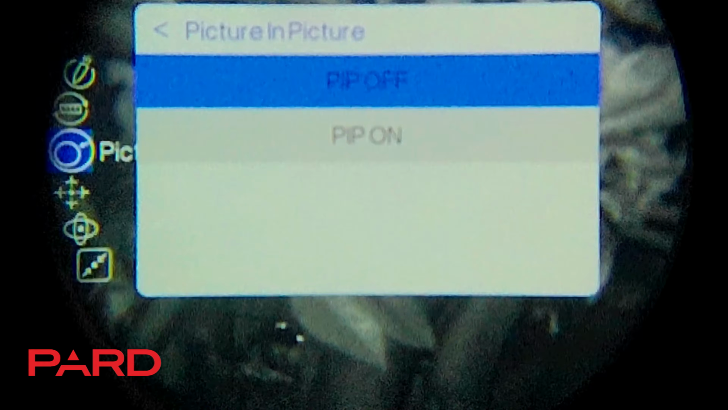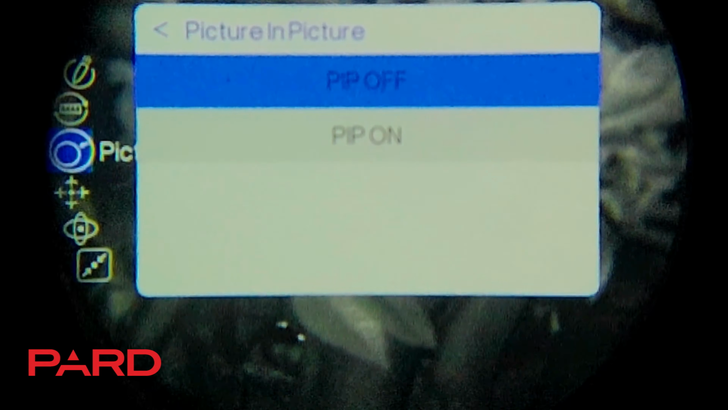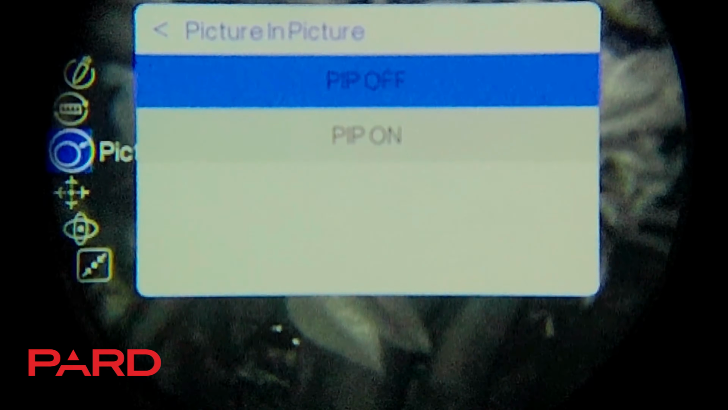Next one is picture-in-picture mode, and this is not something that I use that often. I keep it off. Essentially, it's just a small little box that's going to pop up on the top center part of your screen, and it's going to be a magnified view of your point of aim. And I usually keep that off, but you can manually turn that on by double tapping on the top cap.